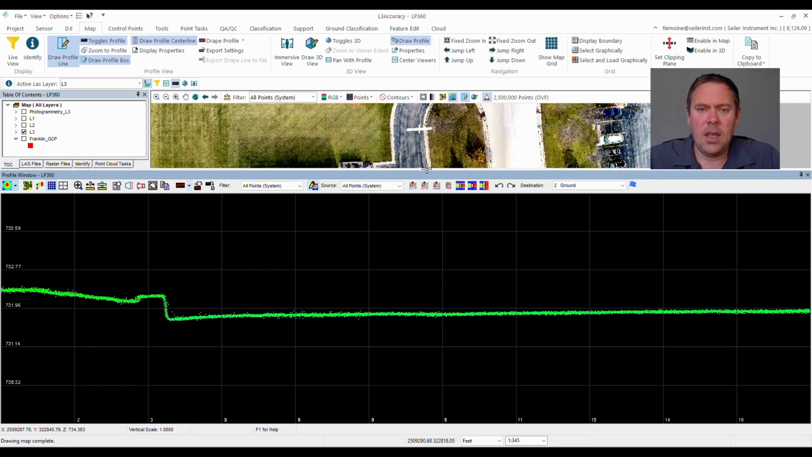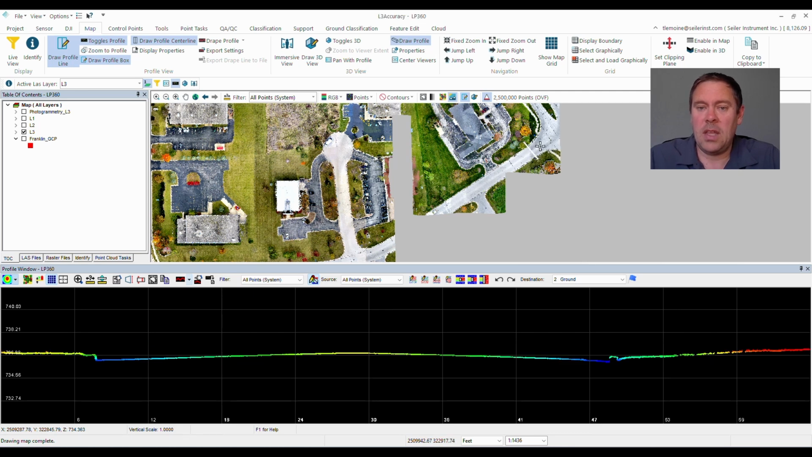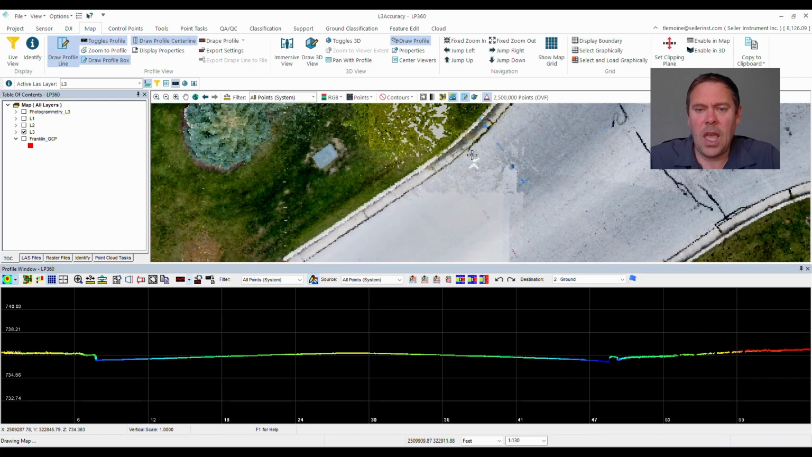Let's switch to a different area. This is where we no longer have L1 data. We just have L3 and L2 data here. This is where one of my control points is at. I'm going to make the same cross section with a 1 foot depth to it, and we're going to look at it with RGB first.